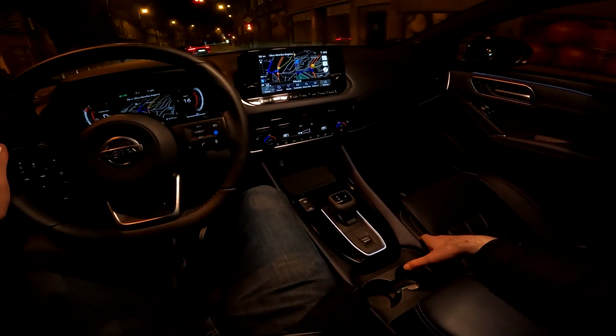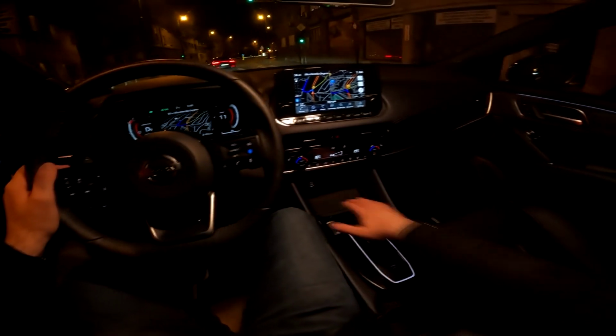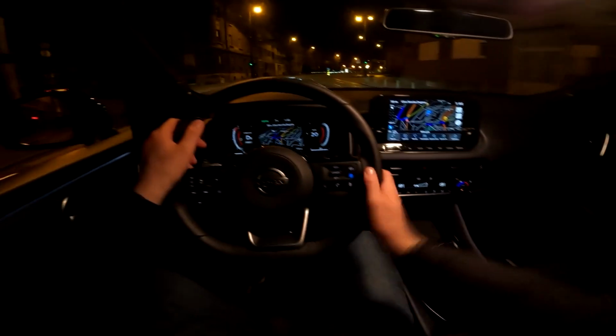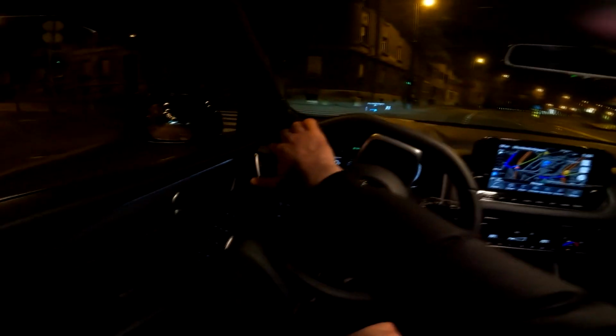And now that we are stationary, let me show you the layout here. So the wireless charger, nice gear selector for the CVT transmission, and the driving modes button.